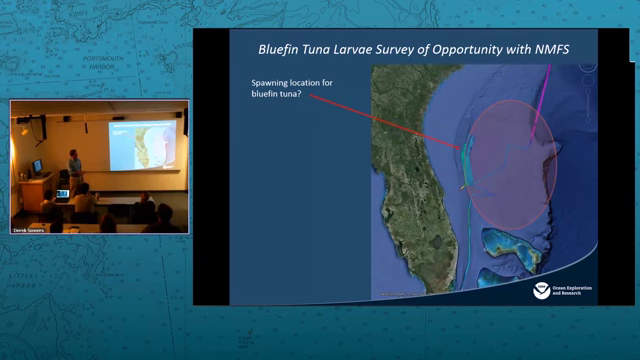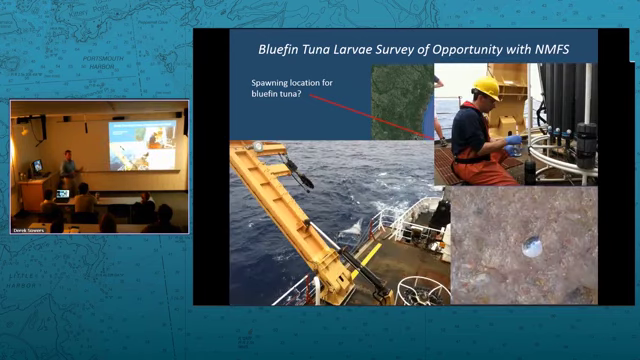So there's young fish stages of bluefin tuna on the shelf, but previous work had found really young life stages. So they said, well, maybe they're actually spawning here too. So we're following up on some of that early work, trying to find the eggs or the early larval stages of the fish.